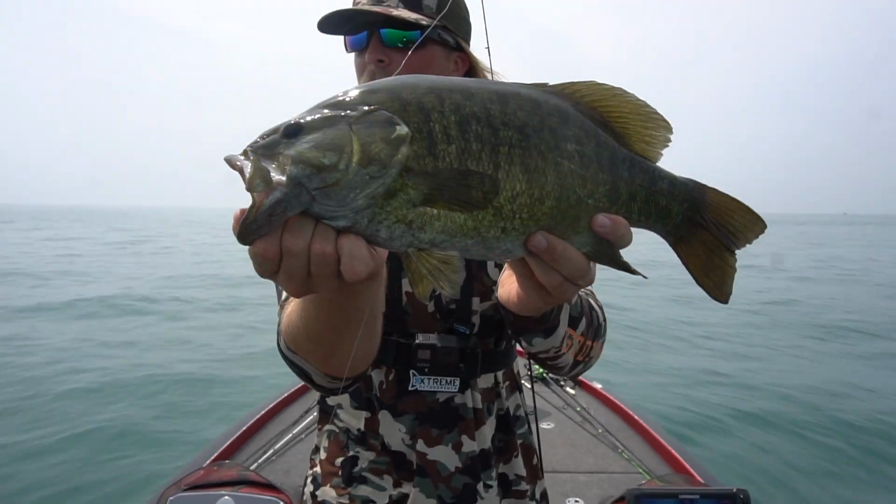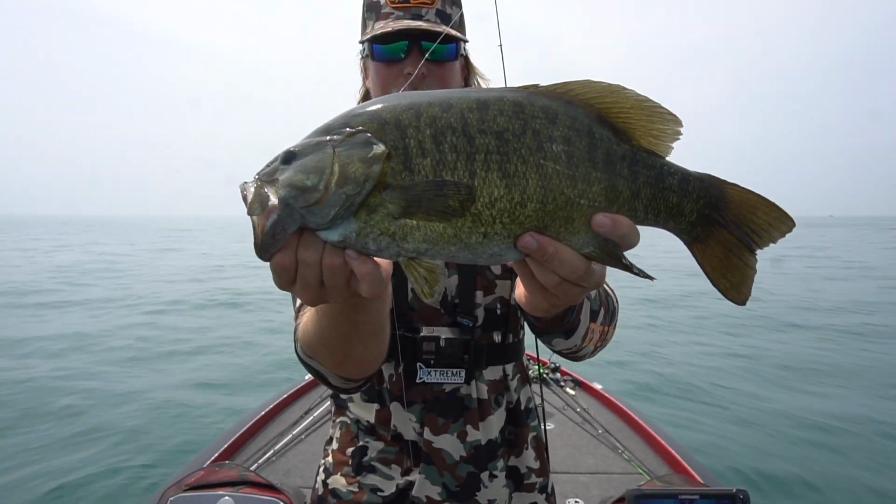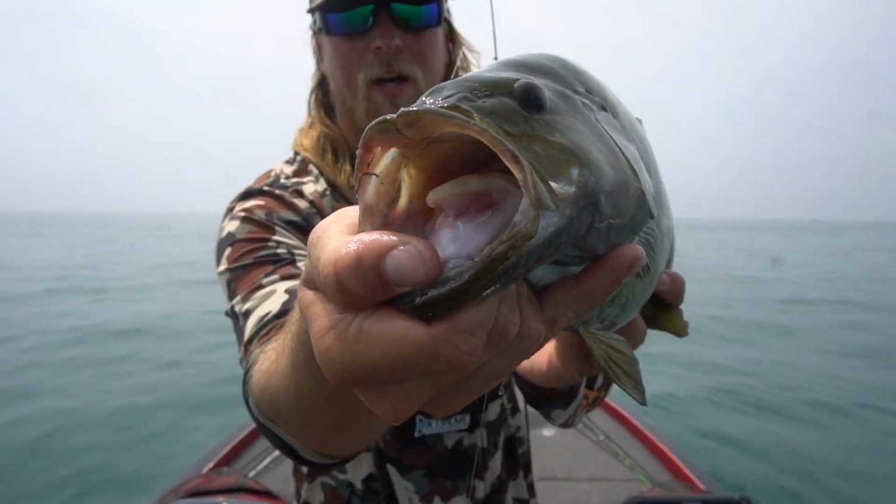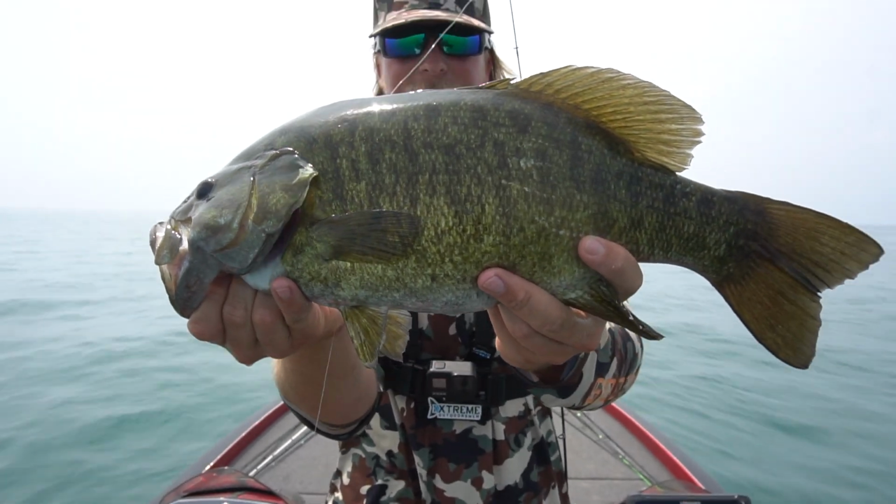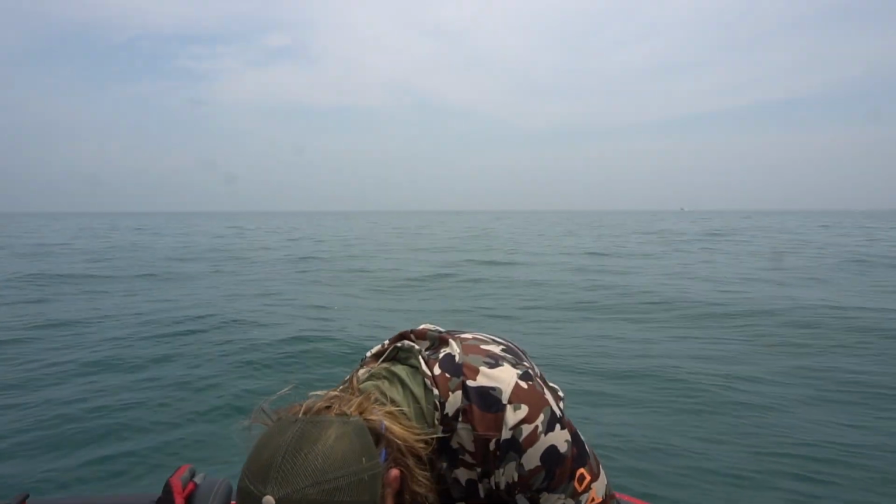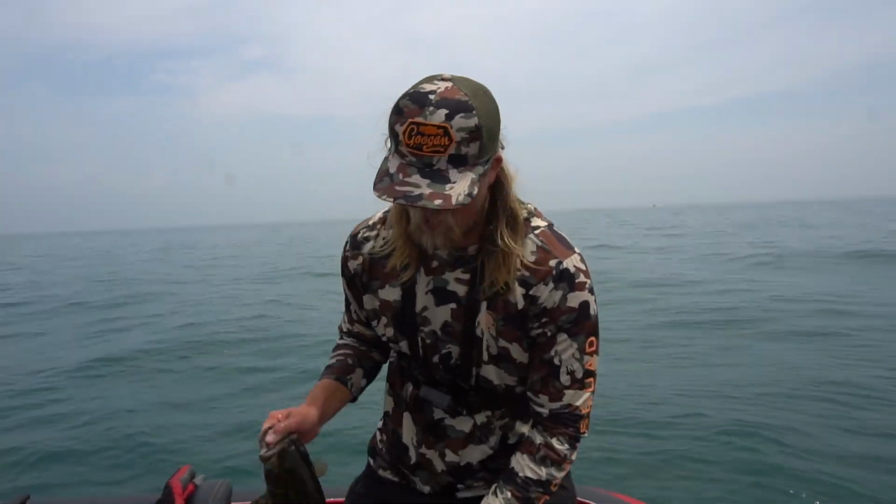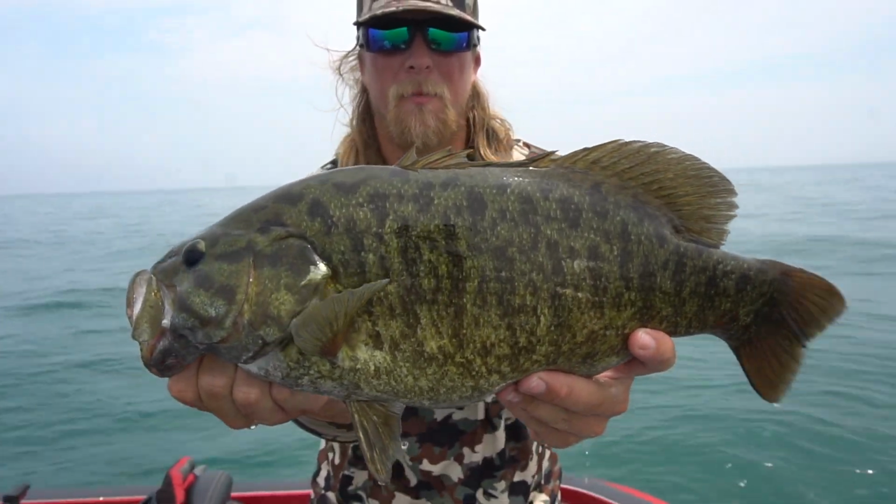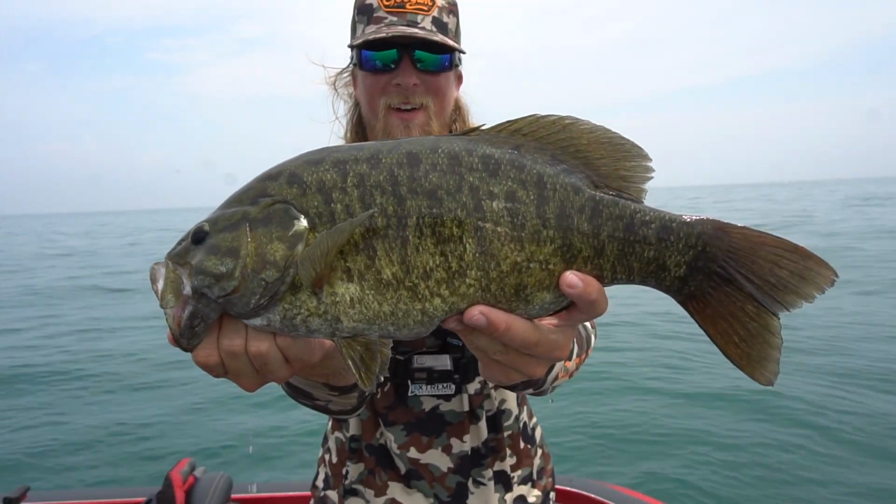Beautiful smallmouth bass. I love catching these monster smallmouth. That's probably a 5.5, no joke. Check that thing out. That's a freaking stud. Well guys, that was a freaking tank. I just threw it in the live well real quick to get a couple pictures, but I'm gonna put him back. That was sweet. One of the biggest smallmouth I've caught all year probably. Just another look at it real quick before I put him back. Freaking beast. That was super cool.